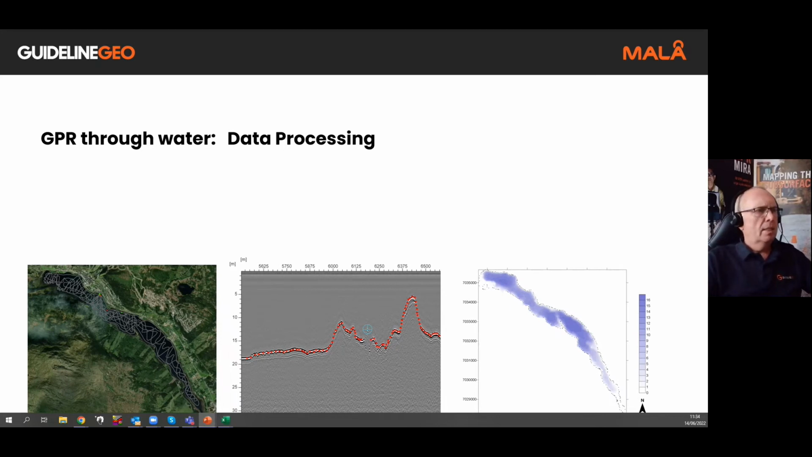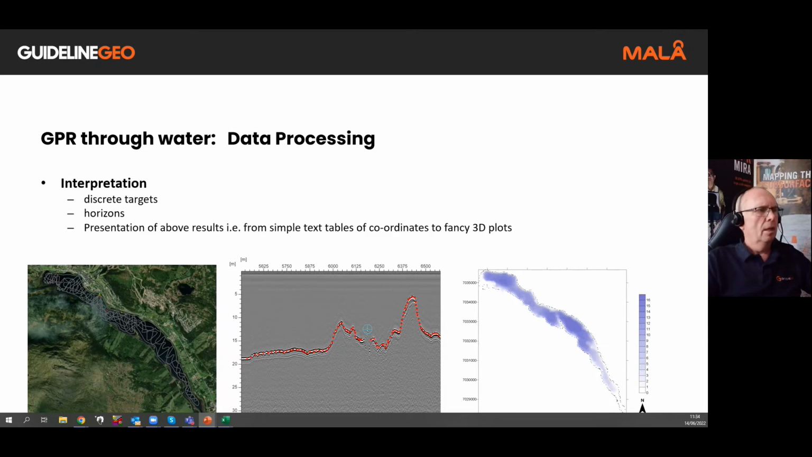Next, we need to take into consideration the interpretation of the data. We can look for discrete targets, we can look for horizons, and you can see here we've picked out a target in the data, and we can also pick out the horizon from the lake bottom quite easily.